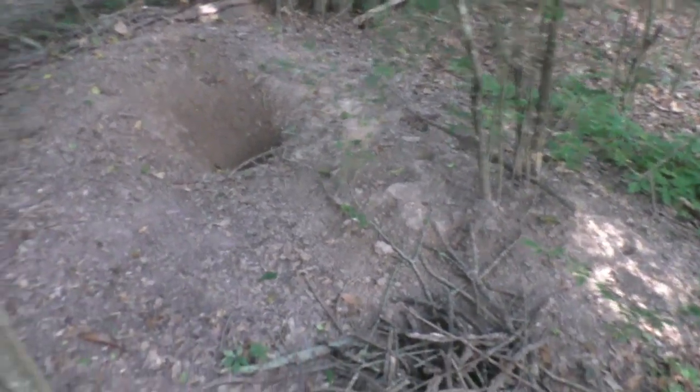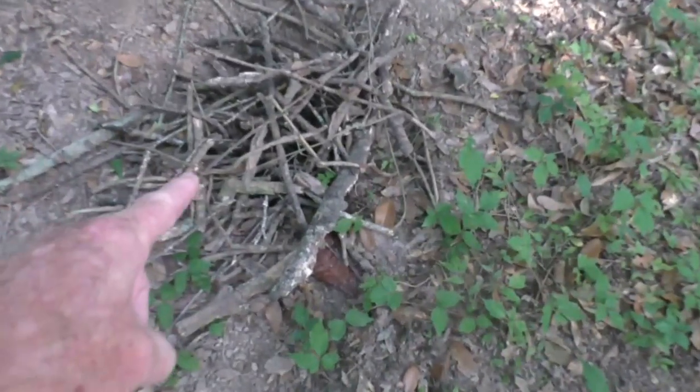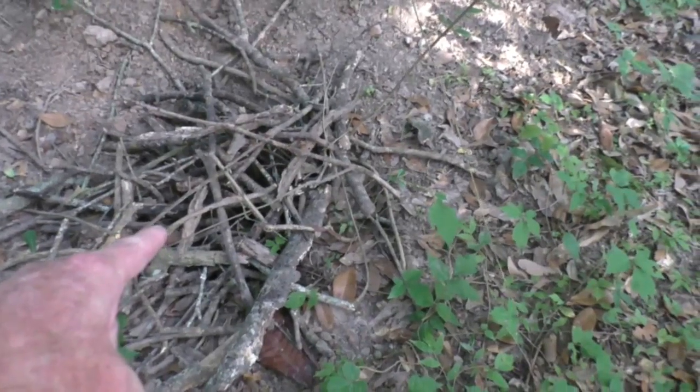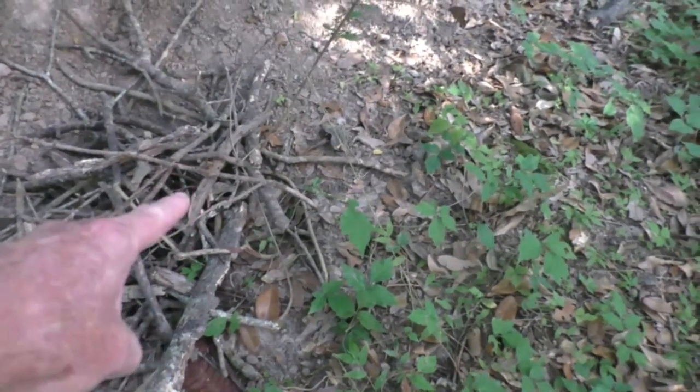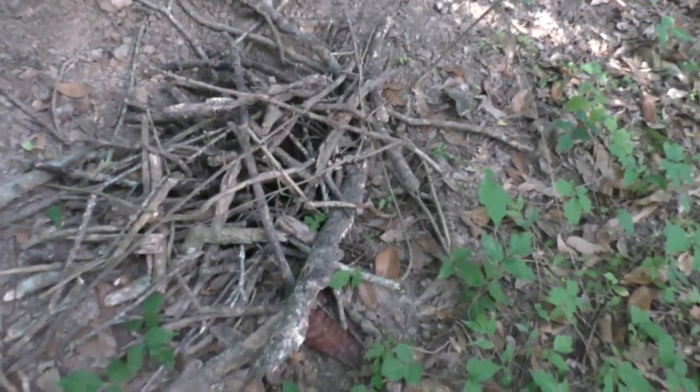And then when I came back to check the camera, there's this pile of sticks right here. It's that rat's just been piling things up. So I've got quite a few of these individual sticks with him carrying them, and some of them are pretty big sticks.